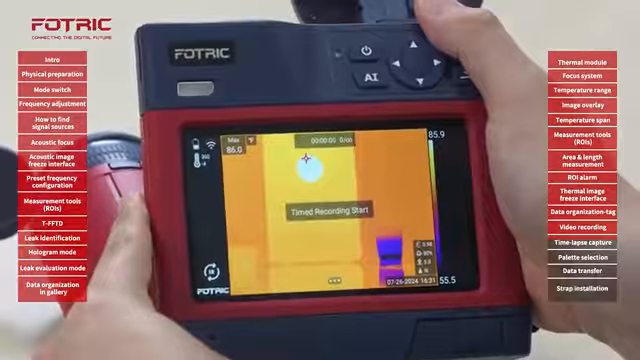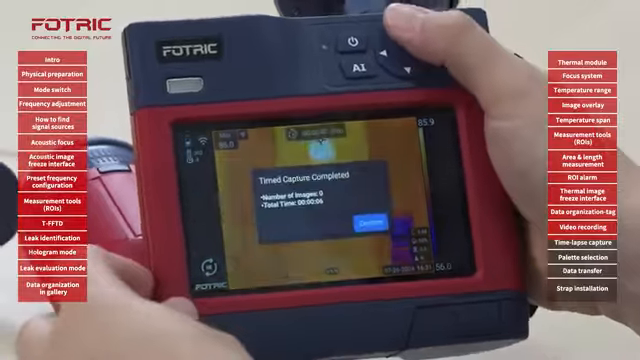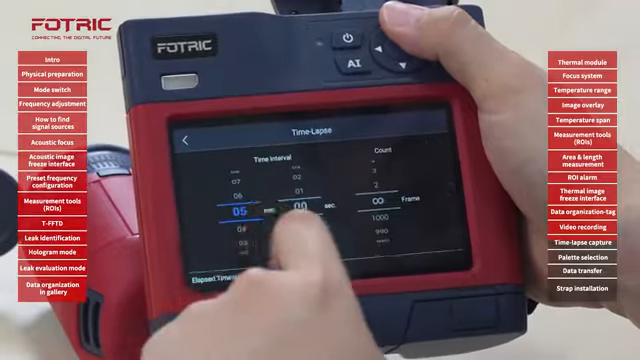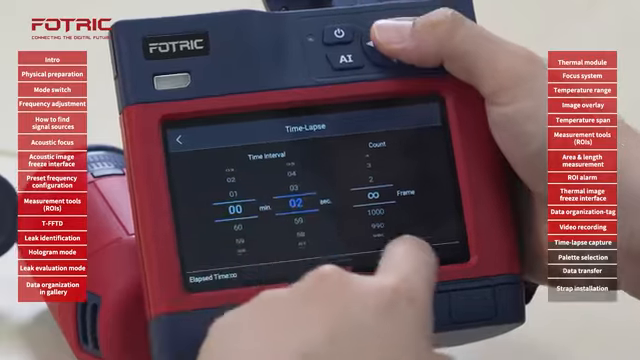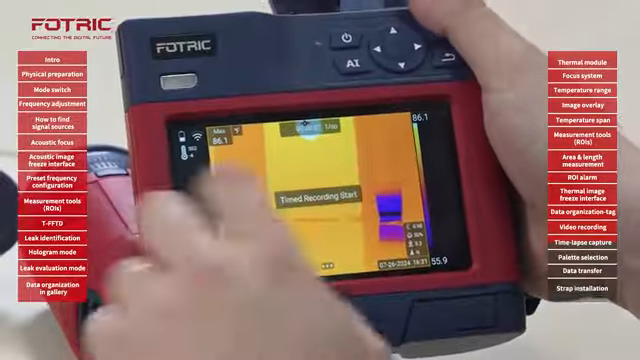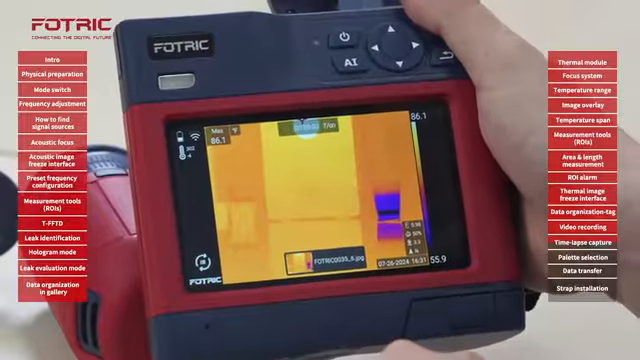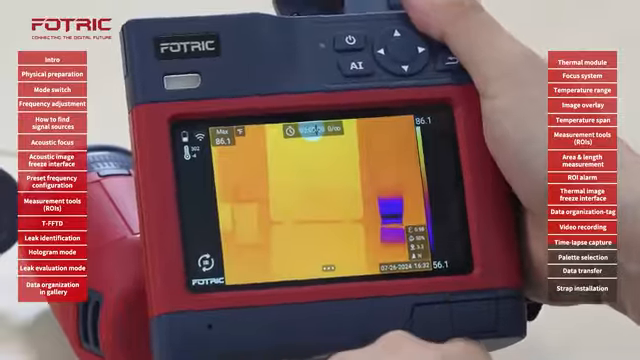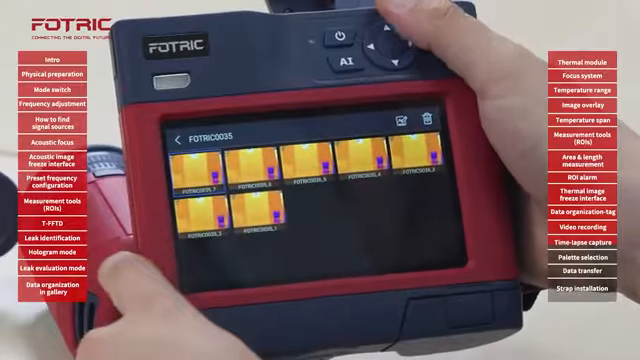I will start the picture taking process, and the camera will take a new picture every 5 minutes. So I don't think that's going to help for the purposes of the videos. Let me just change real quick. Capture mode, time lapse, and I'm going to bring it back to maybe every 2 seconds. Right there, enter, go back, start recording. Then after 2 seconds, the second image is taken, third, fourth, fifth, and I can stop it anytime. 7 images have been saved in a period of 7 seconds. I will confirm when I go to the gallery, all those 7 images will be saved together.